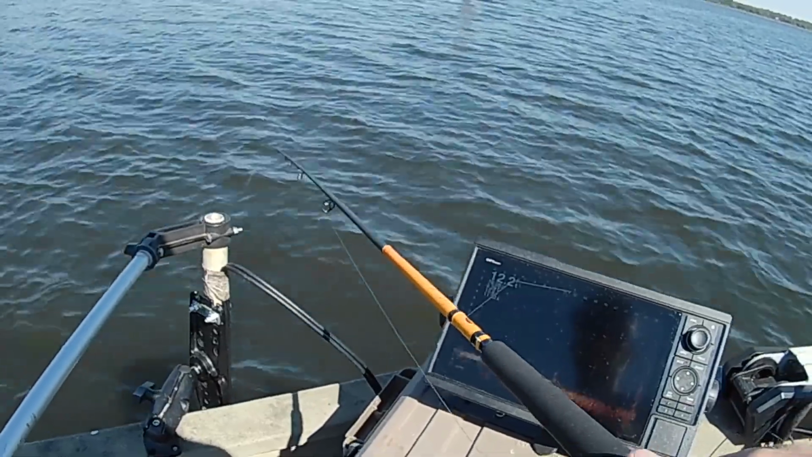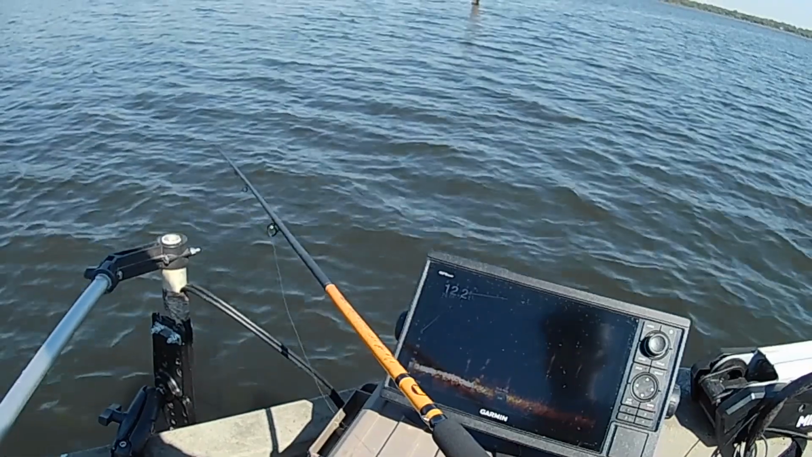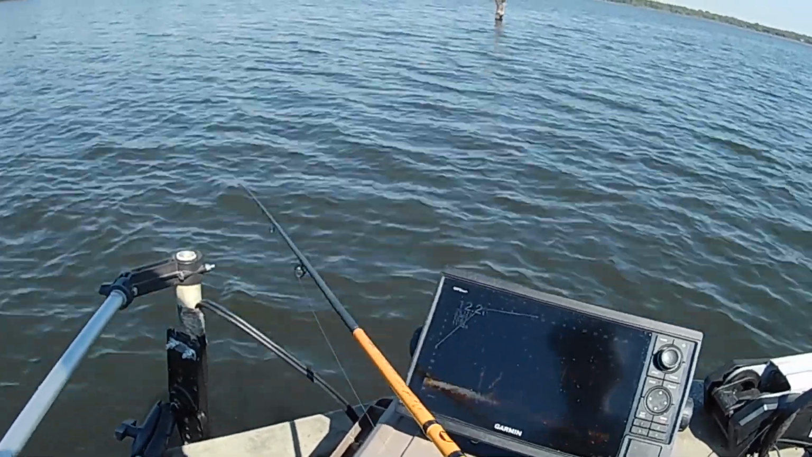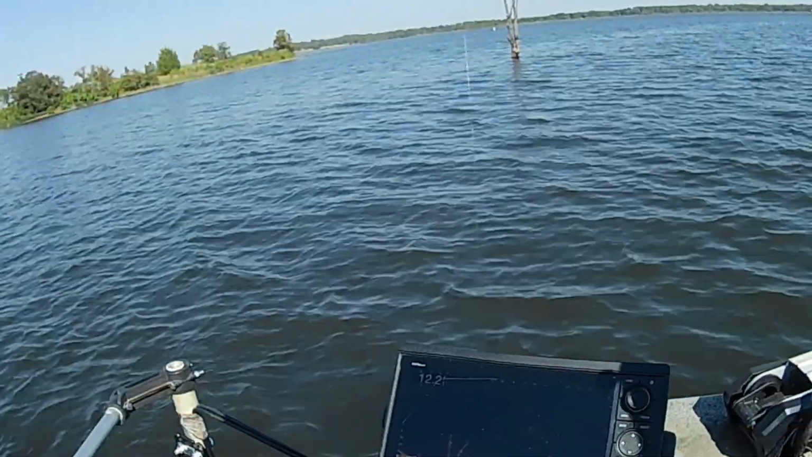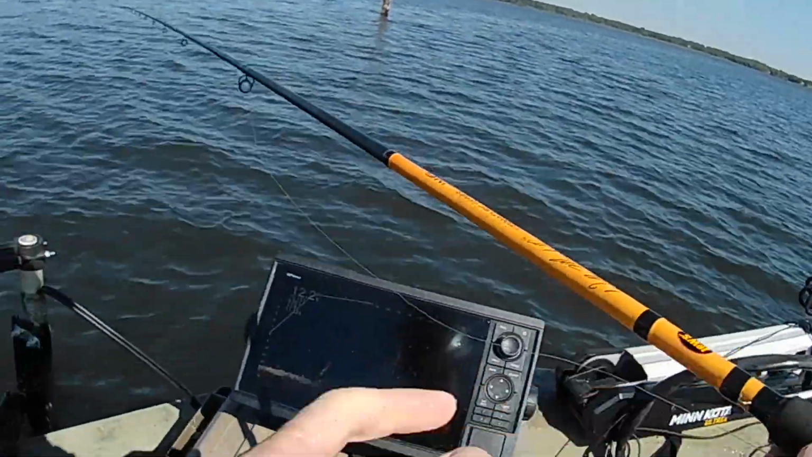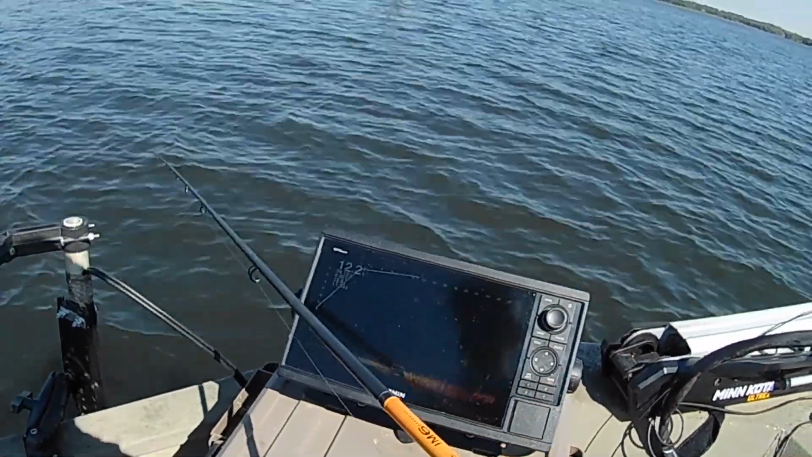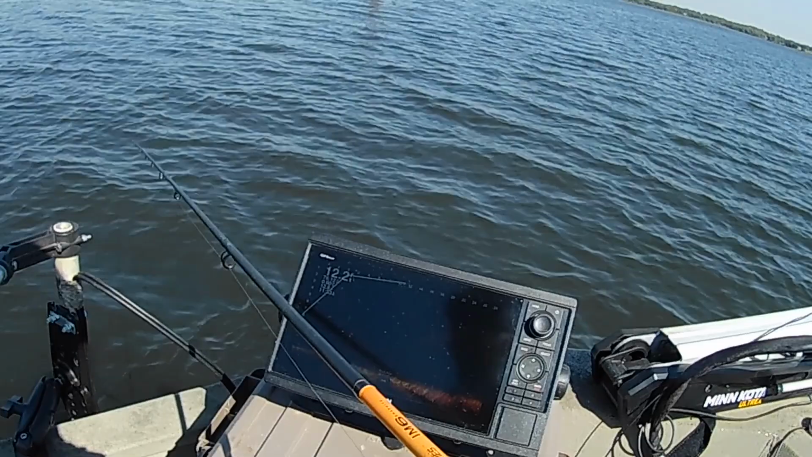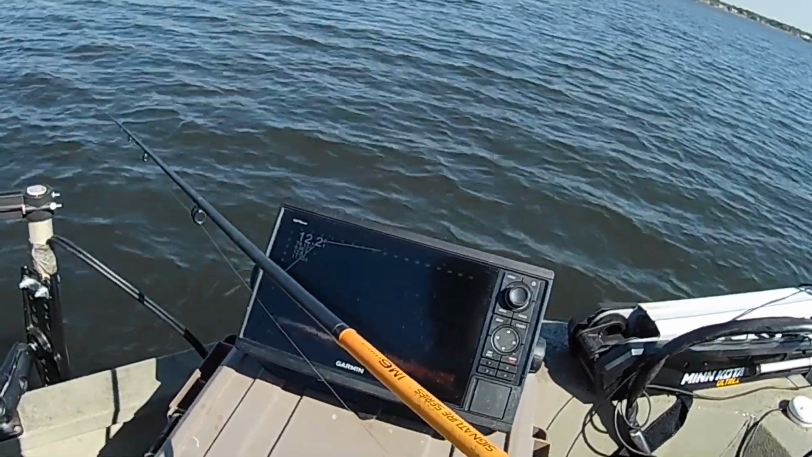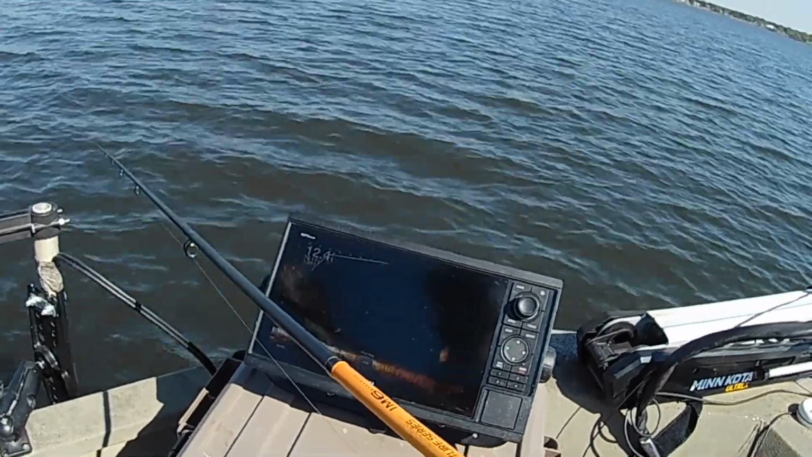But if you can't get one, or if you don't feel like it's feasible to have a Livescope or any kind of forward-facing sonar, I just advise going from stump to stump, you know, just ease along, and every now and then you'll find a stump that's got way more on it than just one. And these fish in this shallower water are relating close to the bottom.